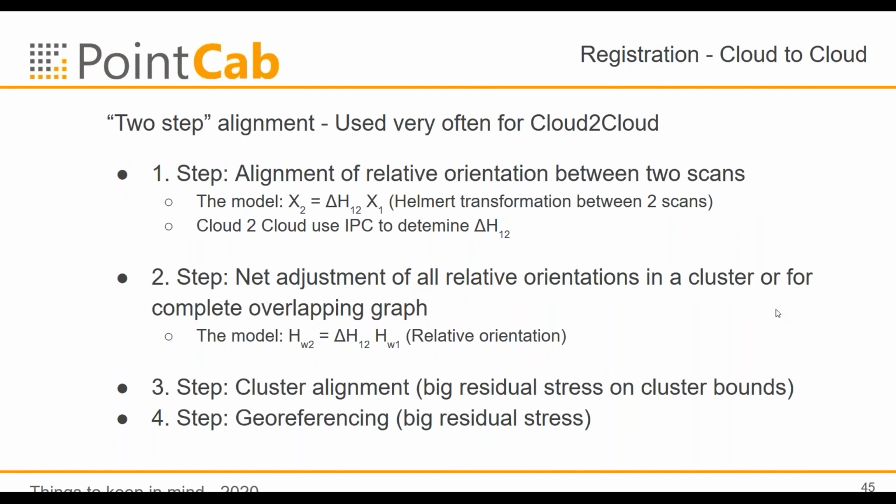Good. So the second one is a two-step alignment. This is very often used by the software in the cloud-to-cloud. So what you are doing is, with the cloud-to-cloud, you calculate the relative position from one scan to each other. So it's the same model like the Helmert transformation between two scans. Here we have point correspondences, so ICP. This is a model for ICP between the scans, and you can calculate this independently for all scan combinations.